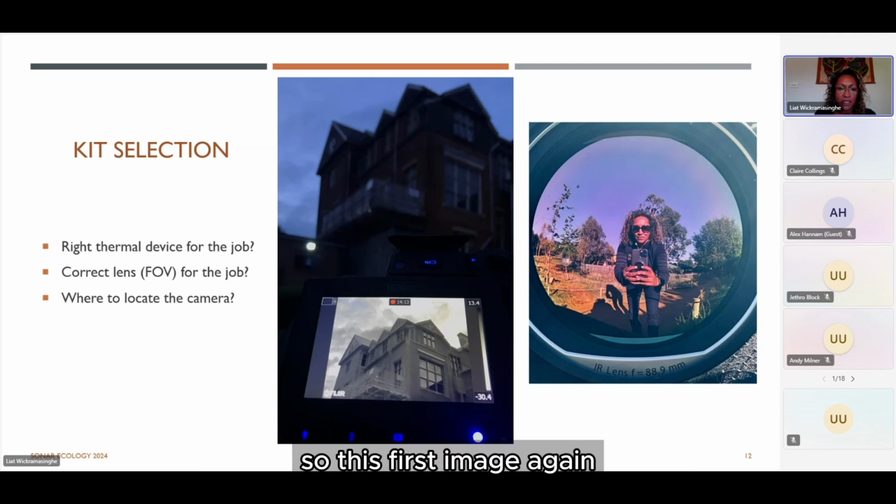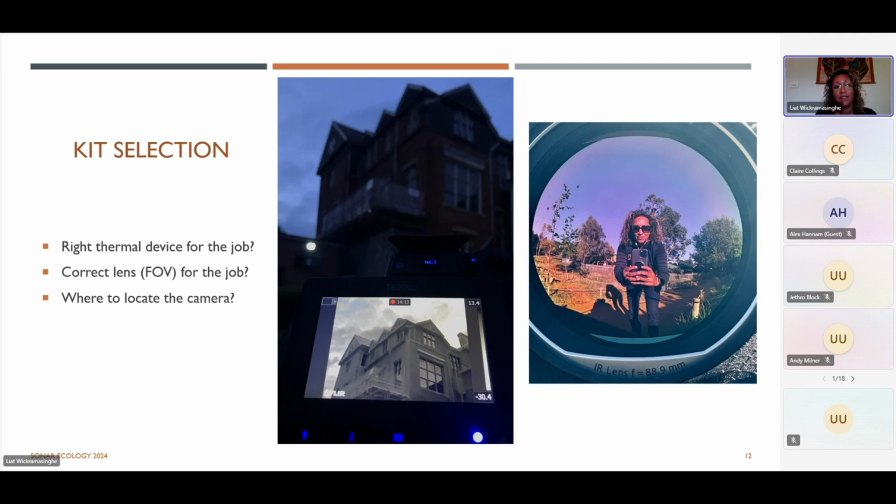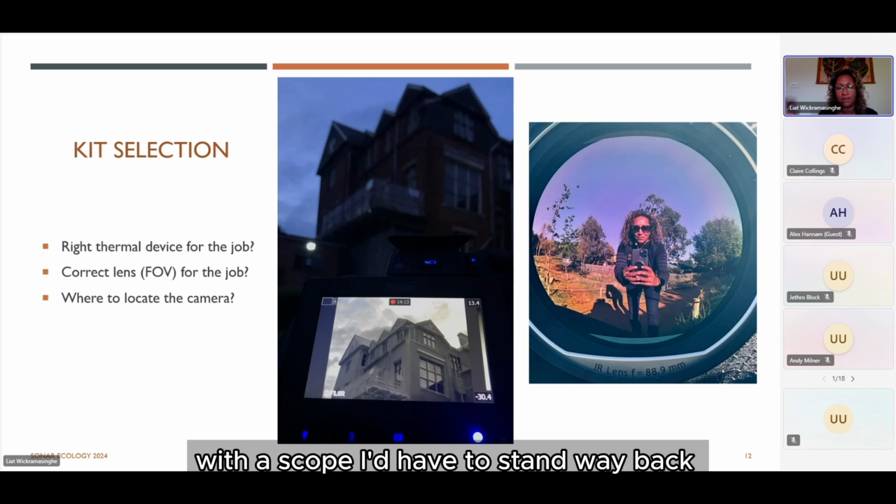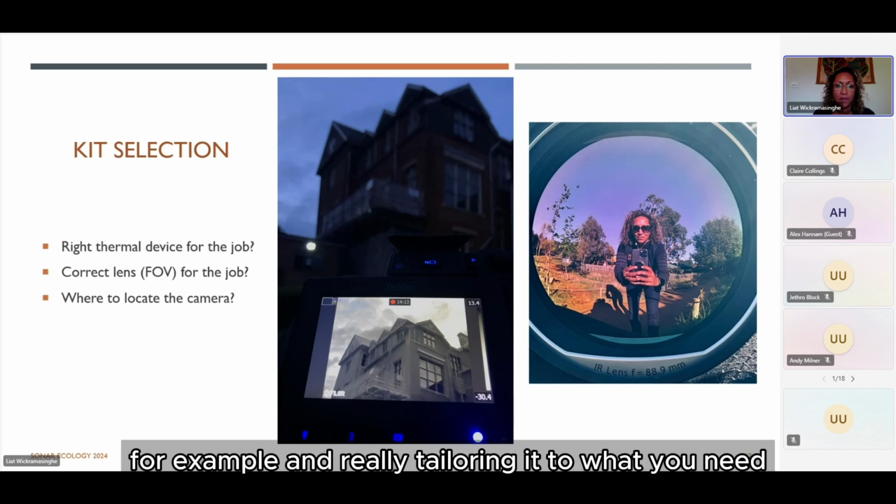So this first image, again, I would never have been able to get that entire angle of building. It's a complex roof void. With a scope, I'd have to stand way back or use multiple scopes. So it's really looking at your project, your building, your tree, your situation, and the questions you need to answer, your budget, the kit you have available to you, or what's available to hire, for example, and really tailoring it to what you need.